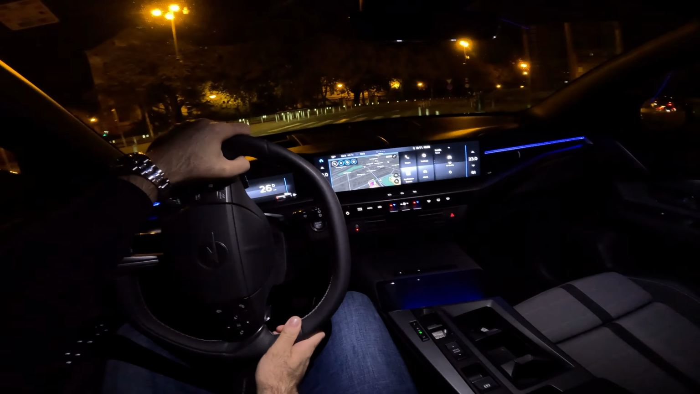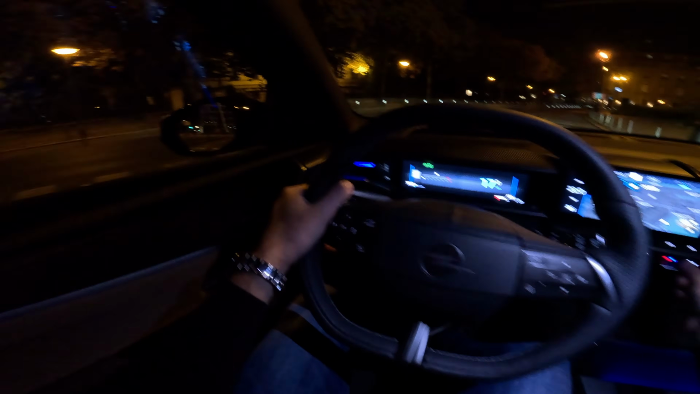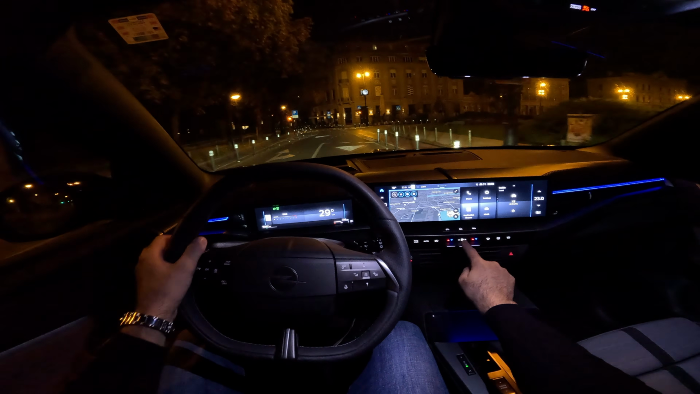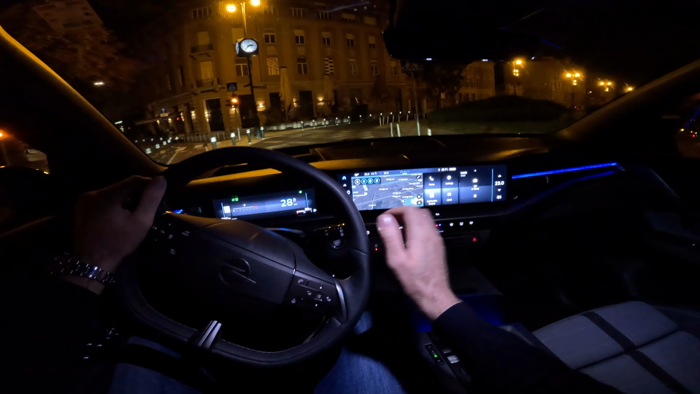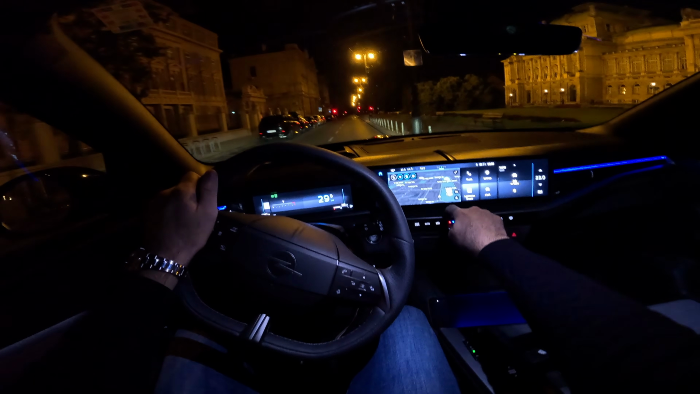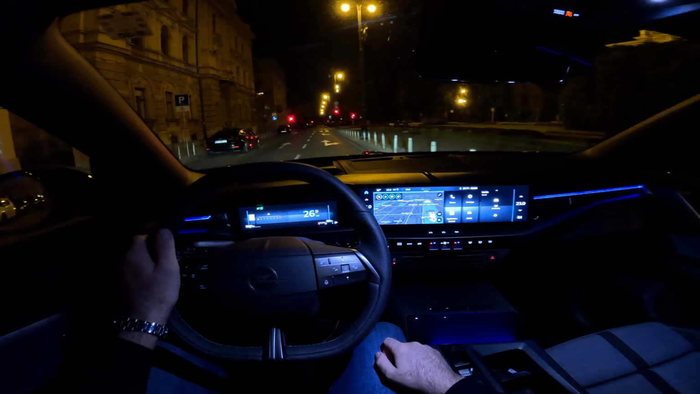And then what is also very cool and a big thumbs up from me is that we have the physical buttons for the AC. So as you can see here, you can change the temperature, and then here you can adjust the air blower. So it's nice to see a big screen, but also the physical buttons for the AC, and also you have the physical buttons for the shortcuts, for example here for the driver assist and safety systems, and then back to the home menu.